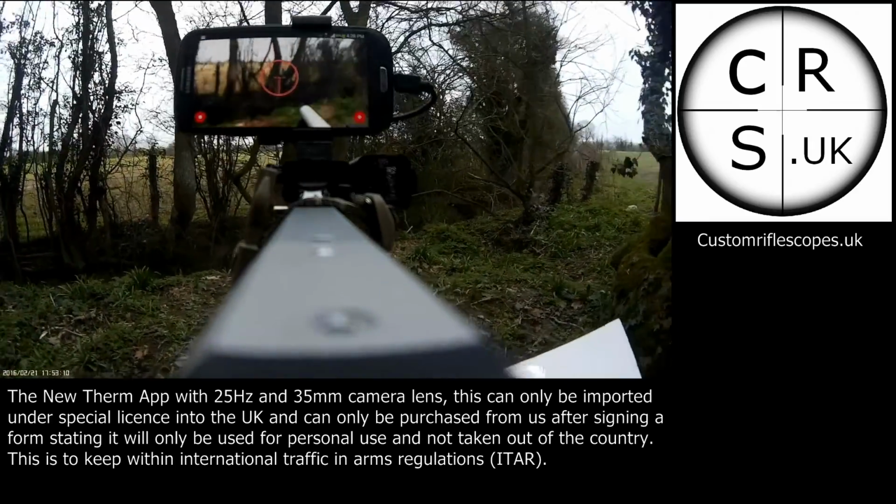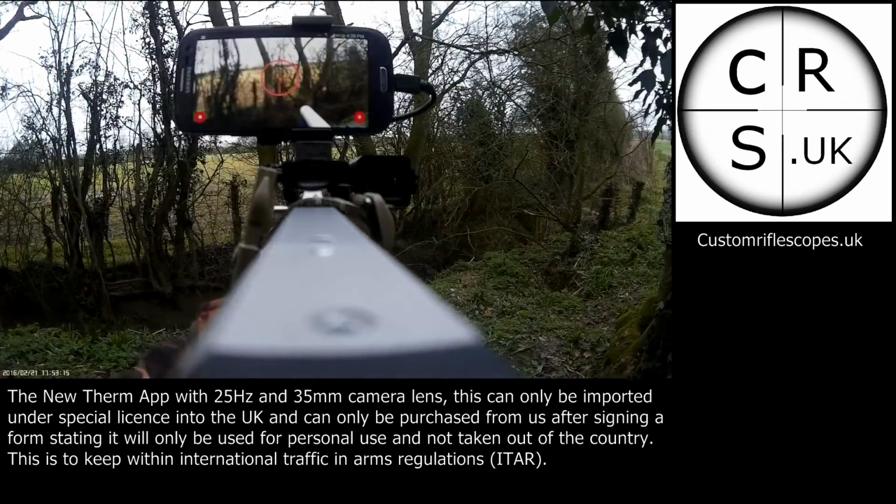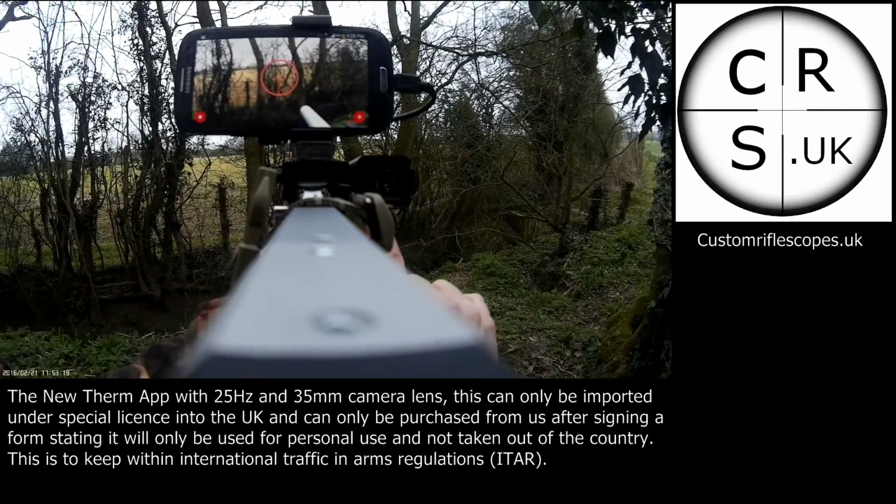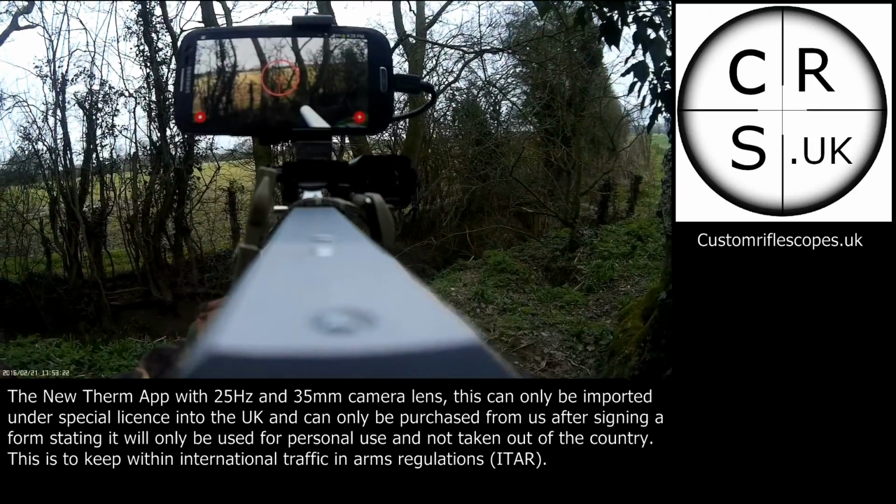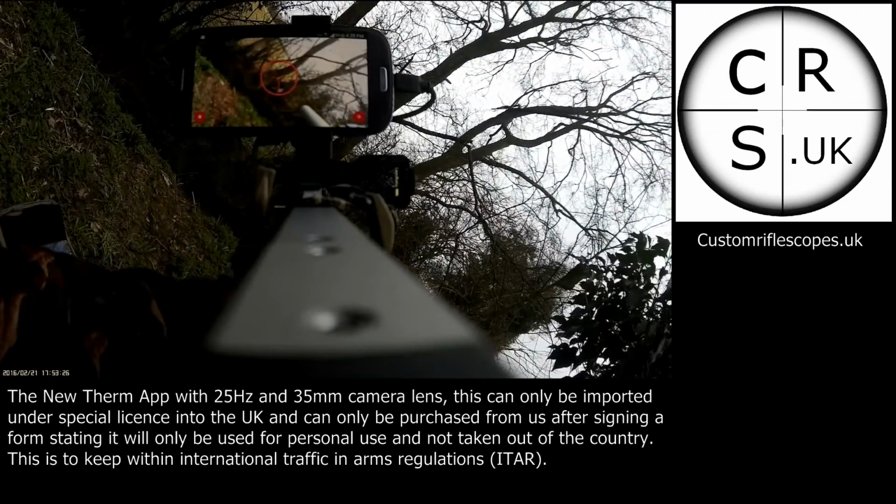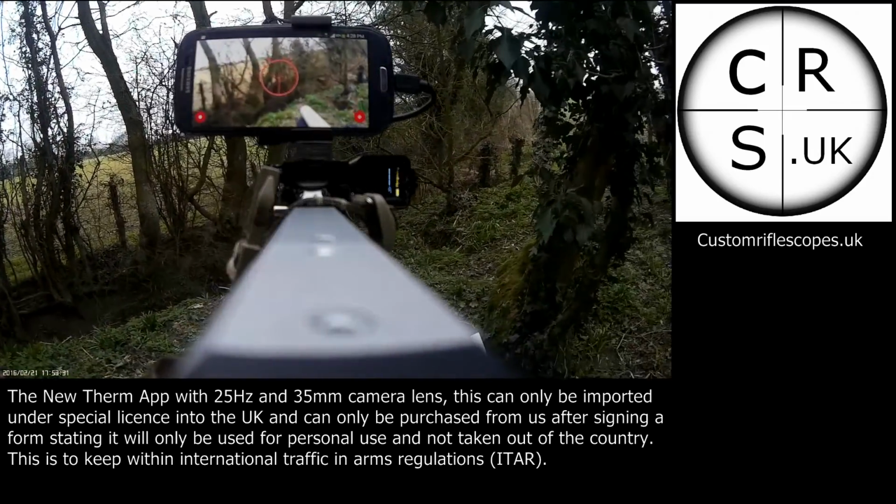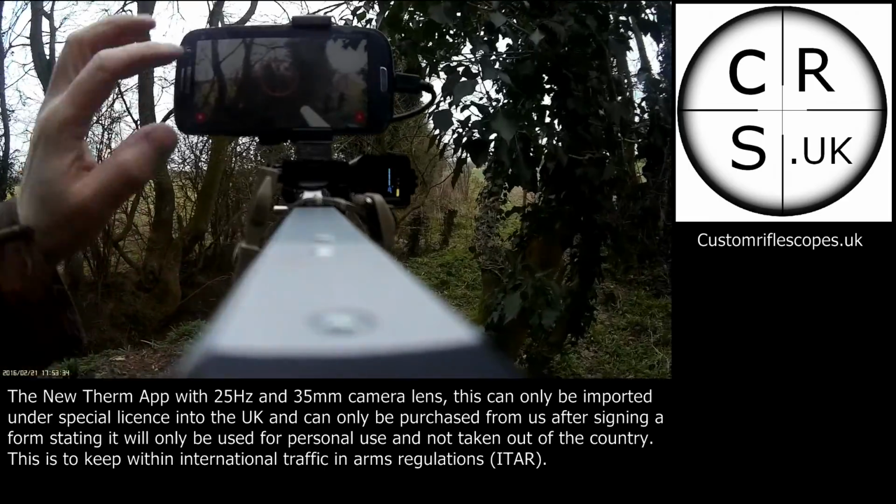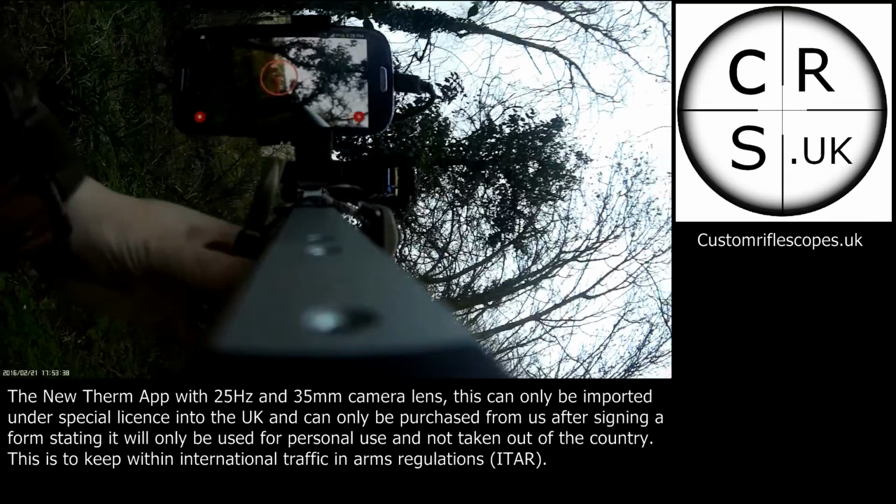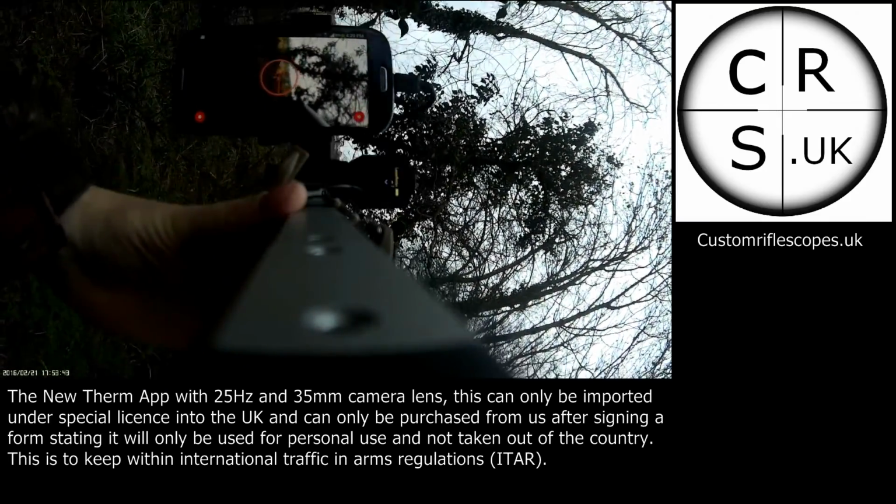Okay, so what I've done now is I've done a slightly different configuration mode. I've had to put the little weapon mountable rangefinder completely on its side, and all I'll have to do is flip it over and look down the iron sight and take a reading. Okay, so it's not a problem. What I have to do is point at something, flip it over, take a reading. There you go.